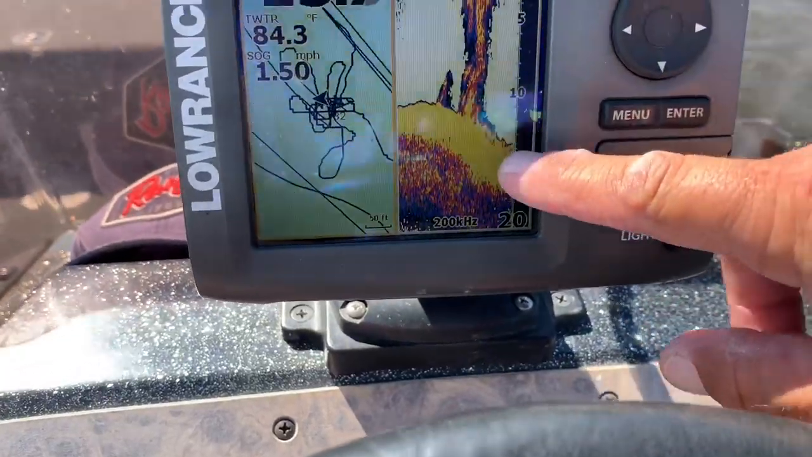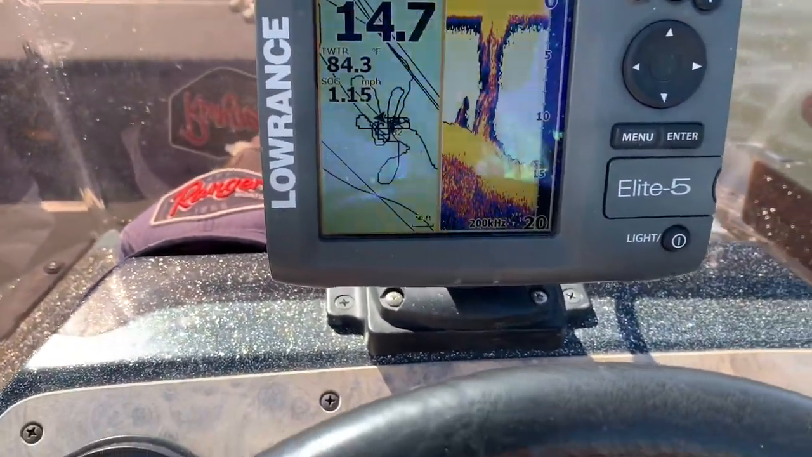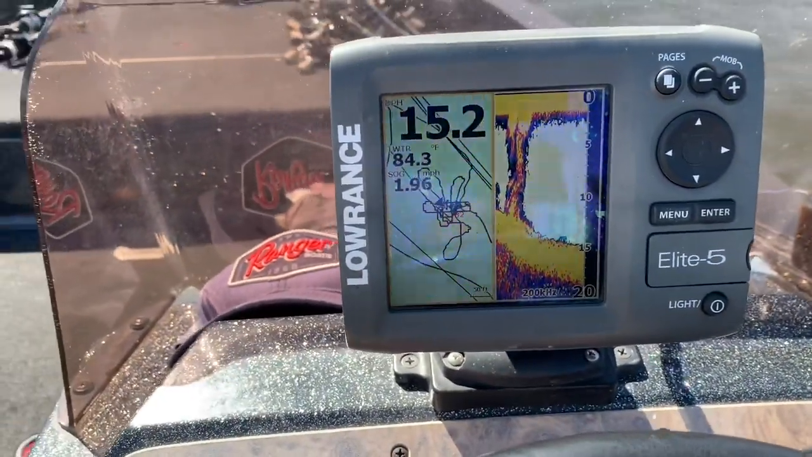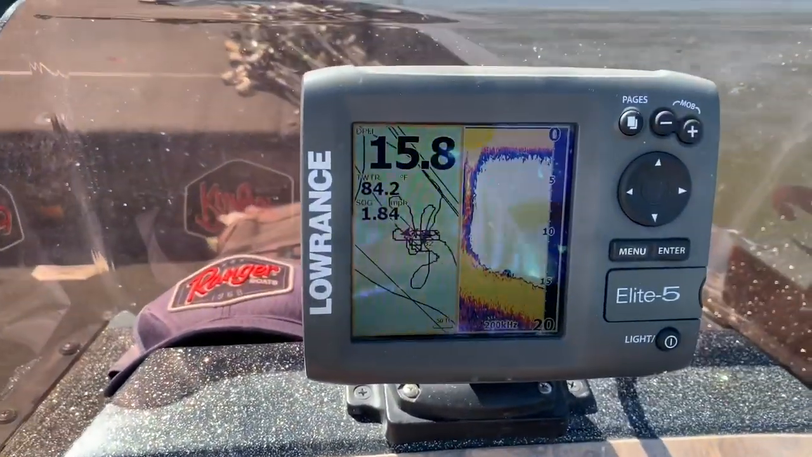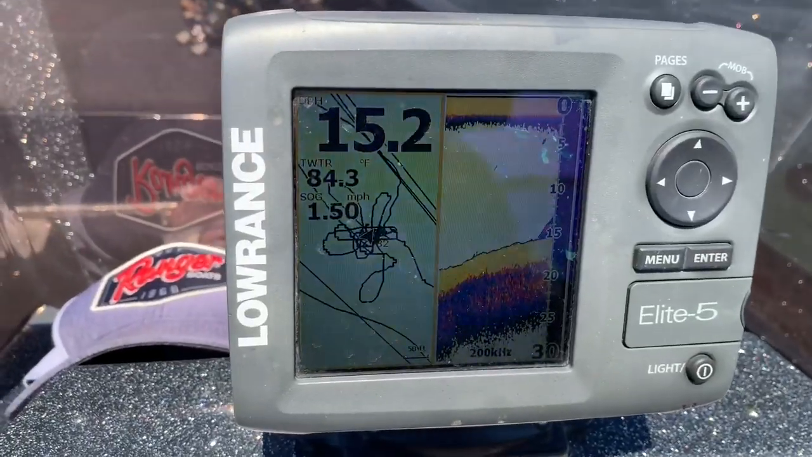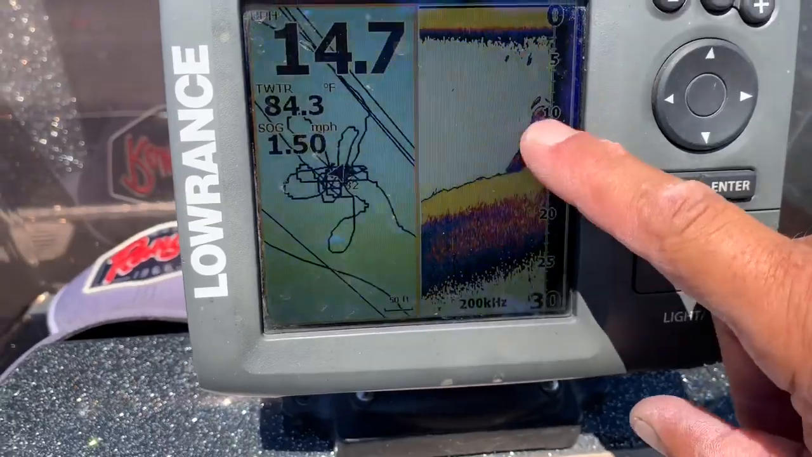That's the brush right before it falls off. And there's some deeper brush on this side of it. Let's cover that this time, watch. Hold on. See it there? See the deeper brush?